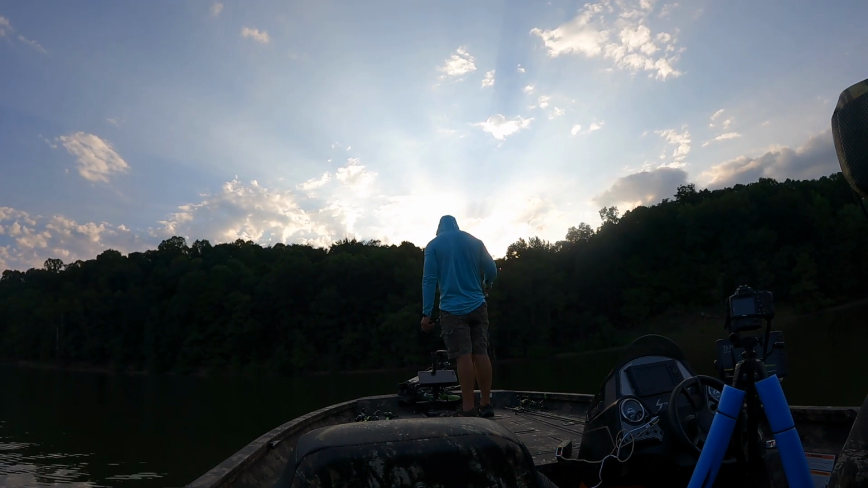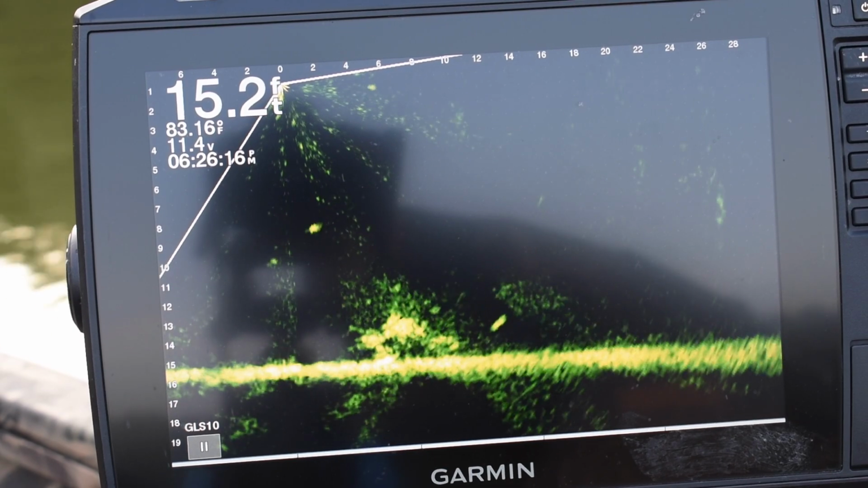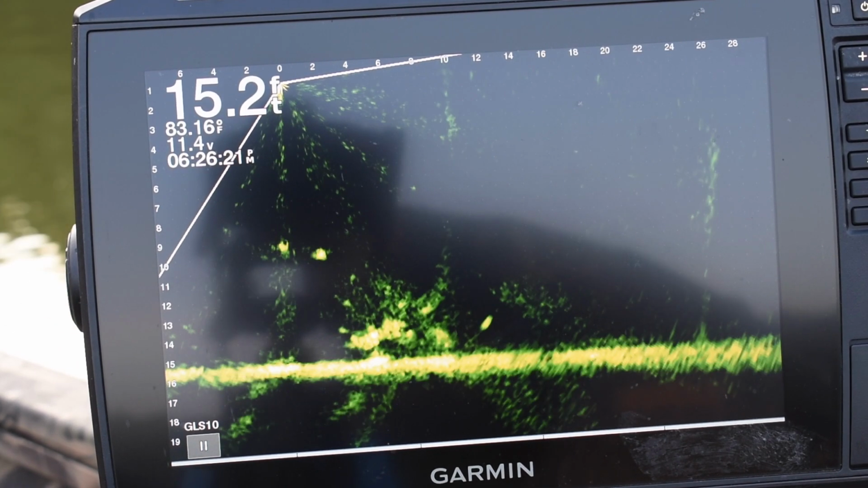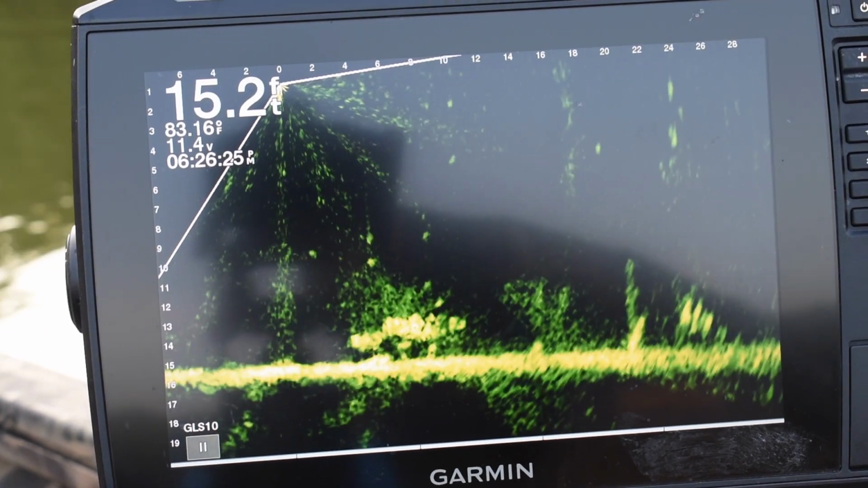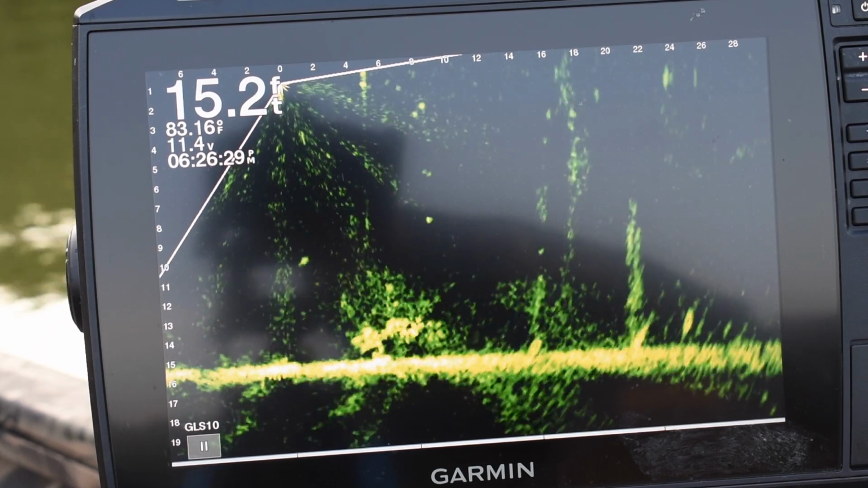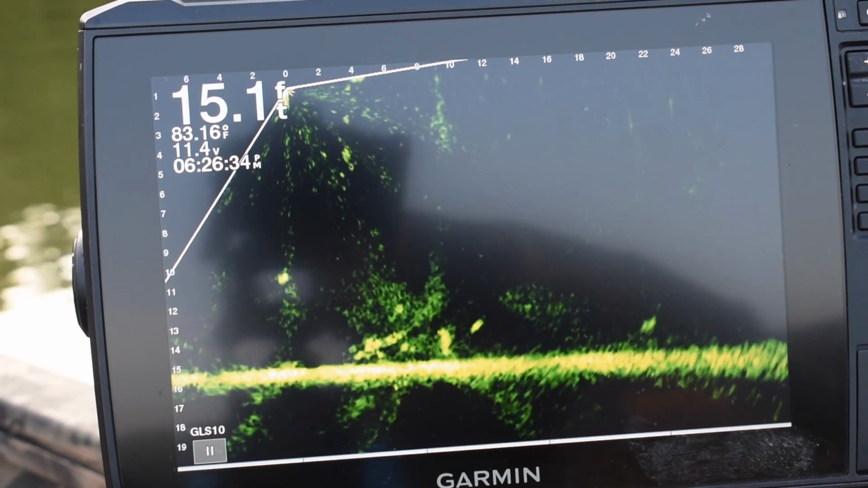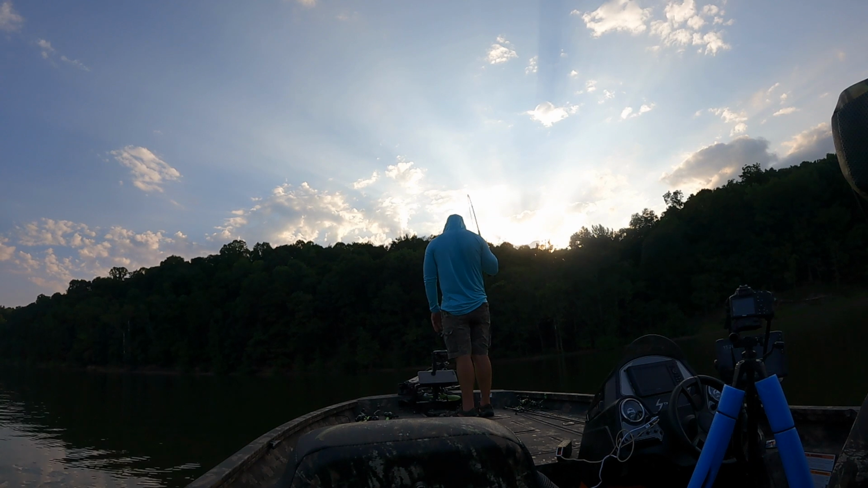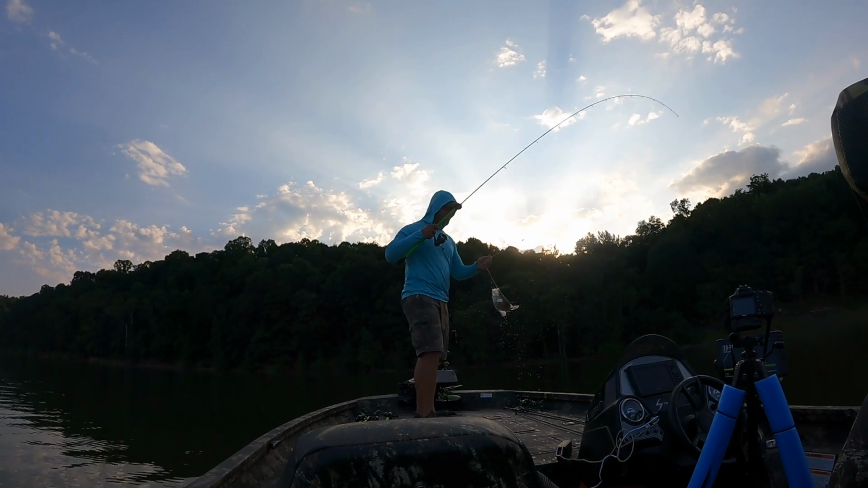So switched over, and I don't know what caused me to go with that blue and chartreuse. I just seen it, I thought, I'm gonna stick it on there. And it was the ticket. But that's kind of the thing. You get into these really hot summer days. There's a good fish. You get into these hot summer days, and what'll happen is, the fish, they can do a lot of different things.